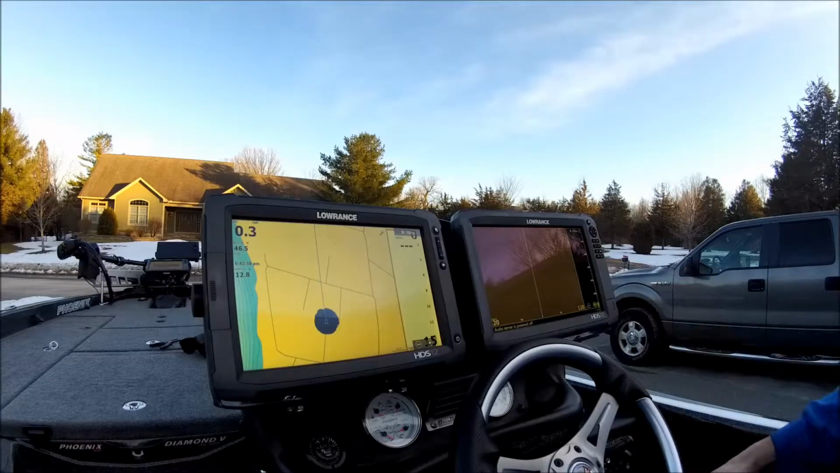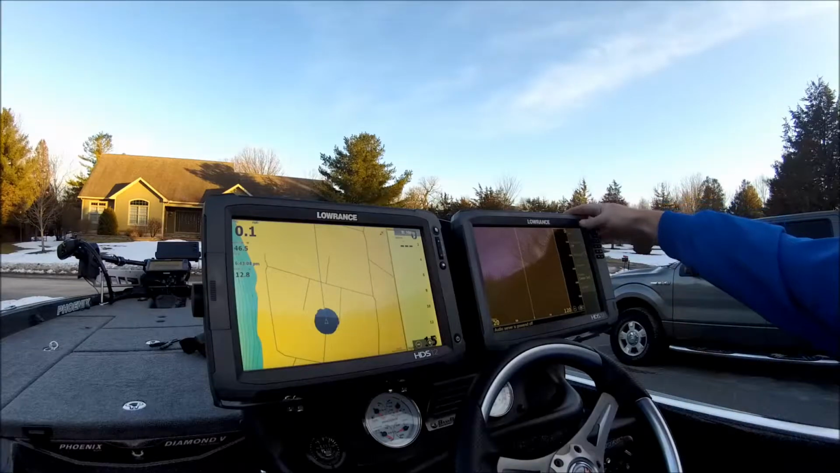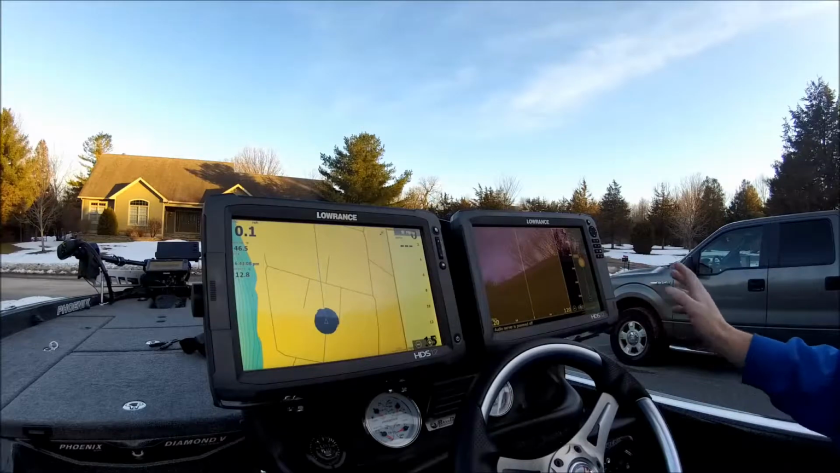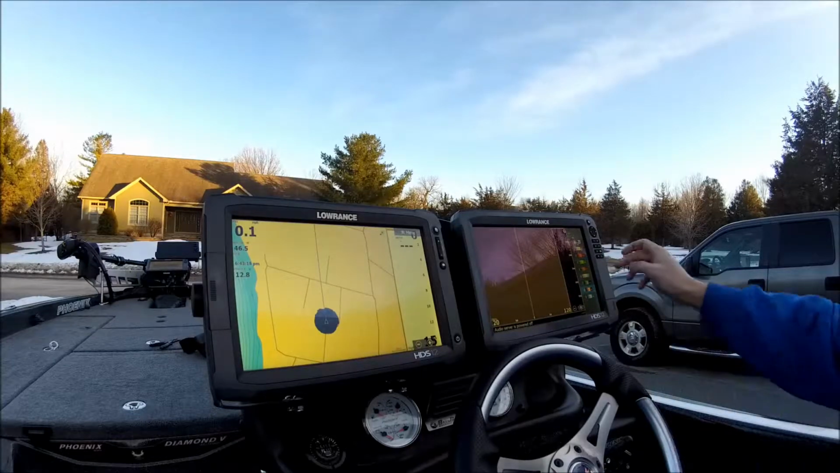Come over here to down scan. This again I'm running at 455 kilohertz. Advanced settings, surface clarity's off again. Nothing special there. Contrast, I'll run this always at around 68 or 70%. Right now I have it set at 69%. And palette 8, that's my favorite for down scan.